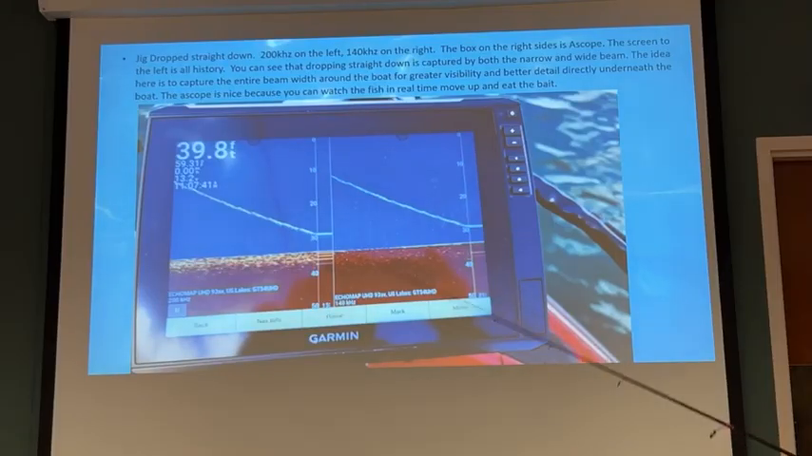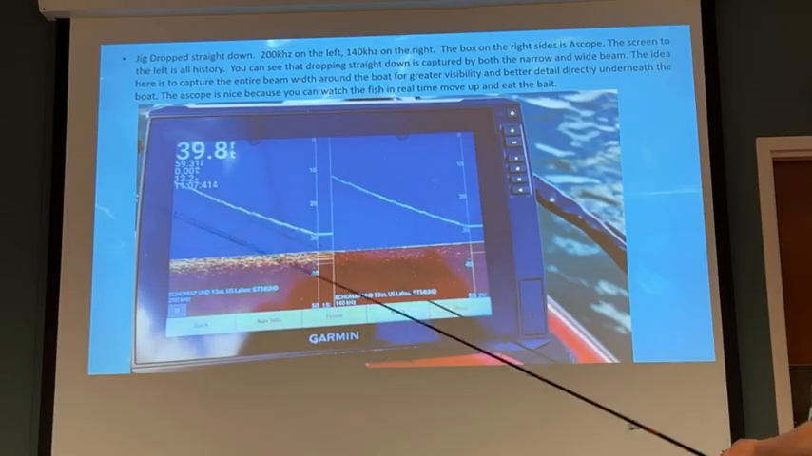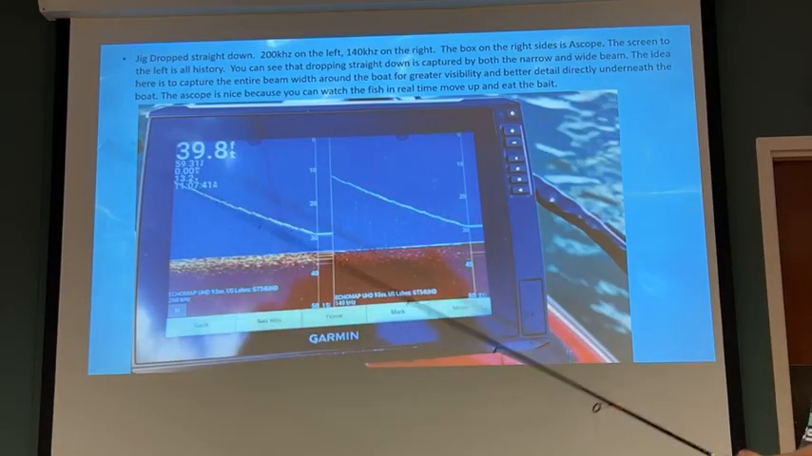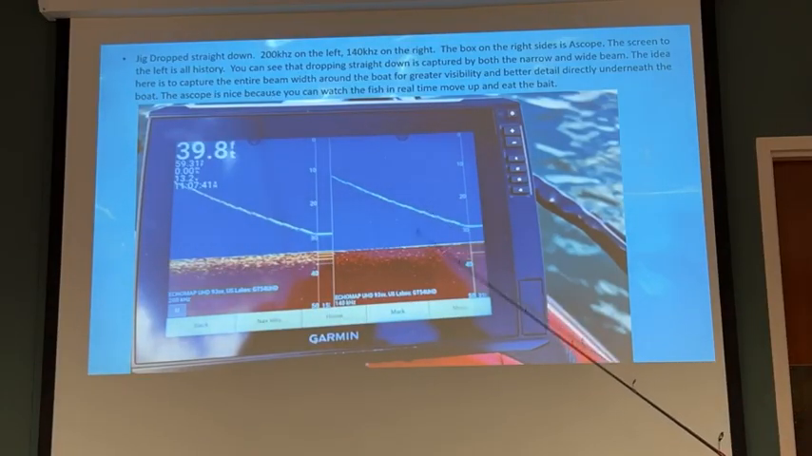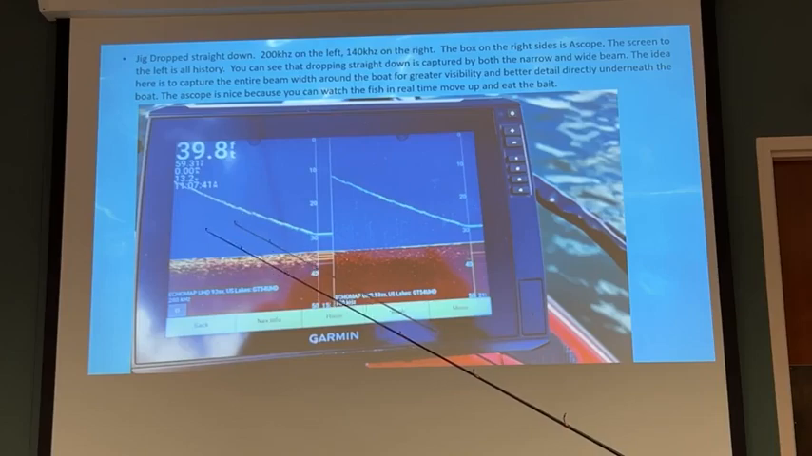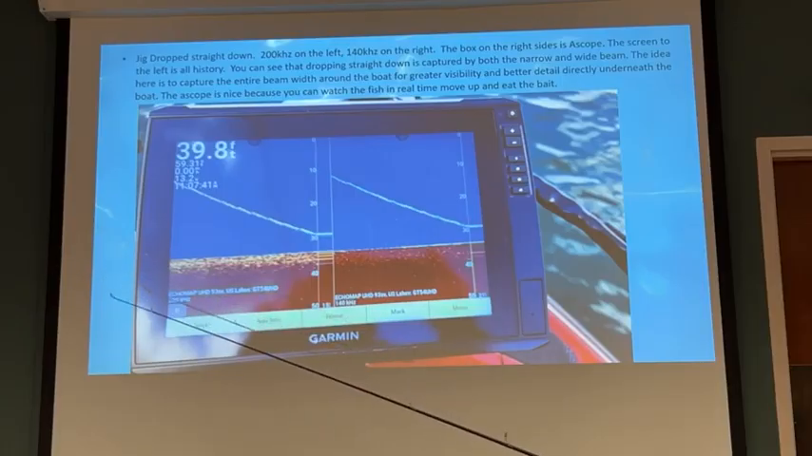So I took this picture. You can see on Garmin units, unfortunately, they don't offer, at least this one doesn't offer, as far down as 77 kilohertz. It actually starts at 140 and goes up to 200. So what I have here is the narrow cone on the left, and the wider cone on the right. So not only am I looking straight down, I'm also looking a little bit, maybe 6-7 feet to my left, 6-7 feet to my right, 6-7 feet in front of me. Depending on the depth of the water, that cone gets bigger as you get deeper.